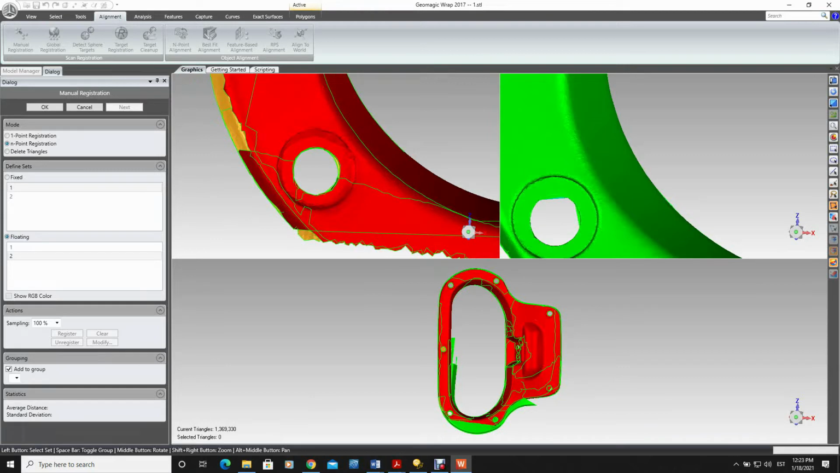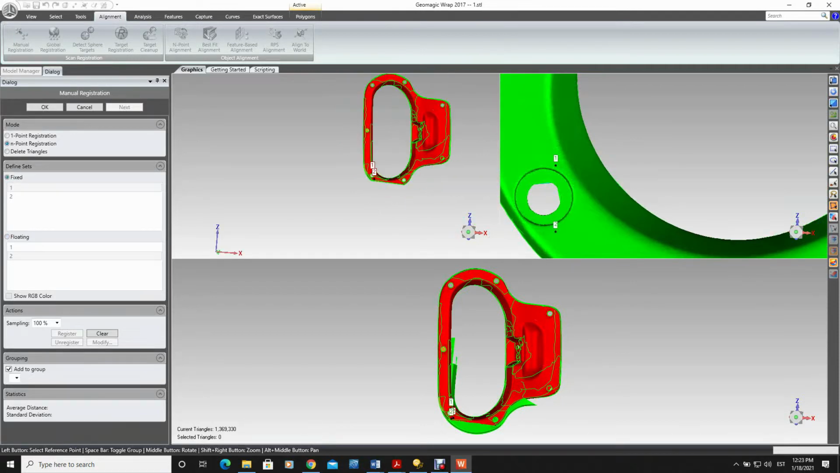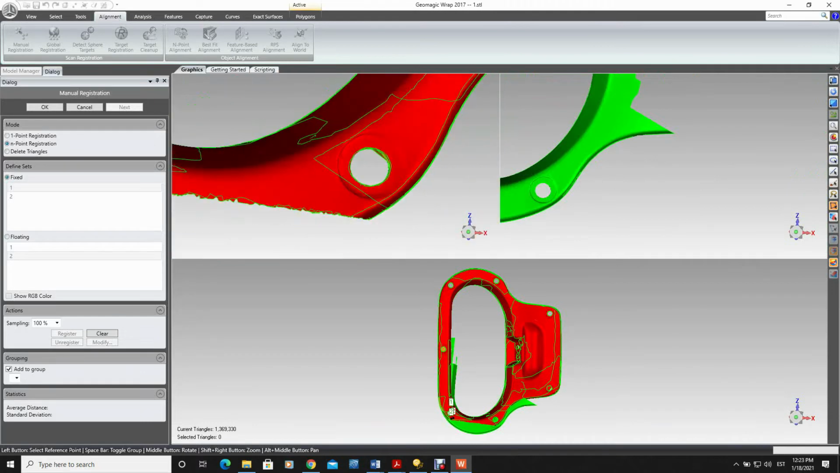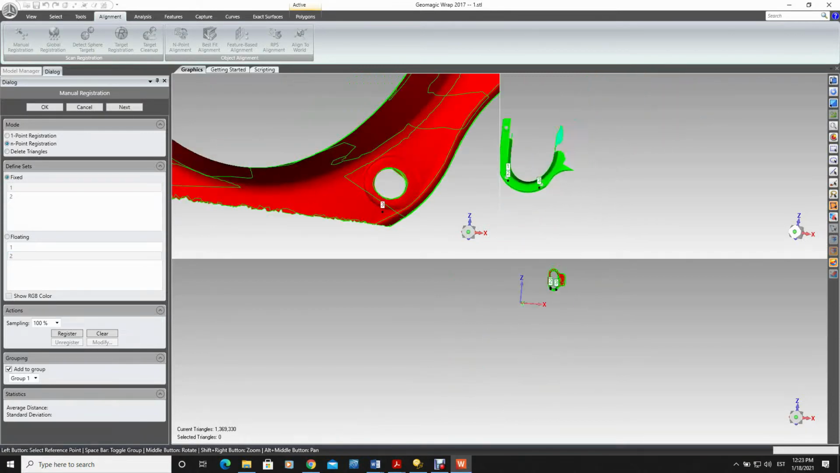What we need to do now in this step is indicate common points on both parts of the model. Obviously, let's say there is a point, and over here is a point too, that are roughly in the same place on both models.